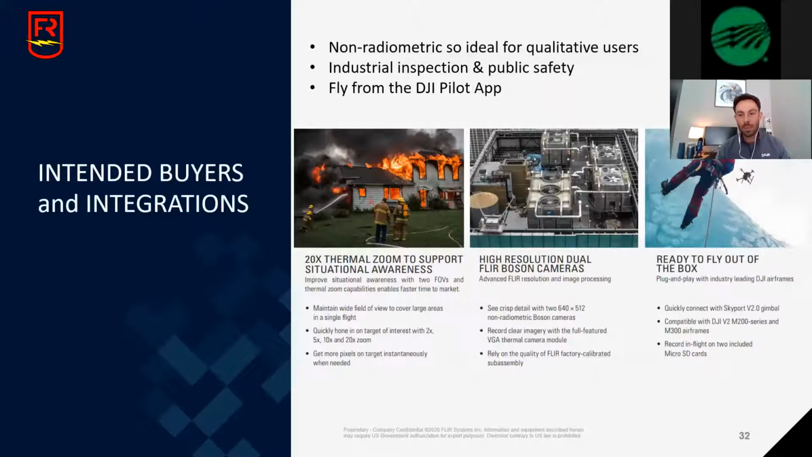And when we built this camera, we were really focused on public safety. However, it is a great camera for inspection as well, because you're able to have a wide field of view, so you get an entire overview of your asset, and you're also going to be able to zoom in and verify any type of anomaly that you might see. And this is a DJI PSDK payload, meaning it is a plug-and-play solution for the DJI M200 210 version 2, as well as the new M300. So again, another camera compatible with DJI systems, which are the majority of the airframes out in the marketplace today.